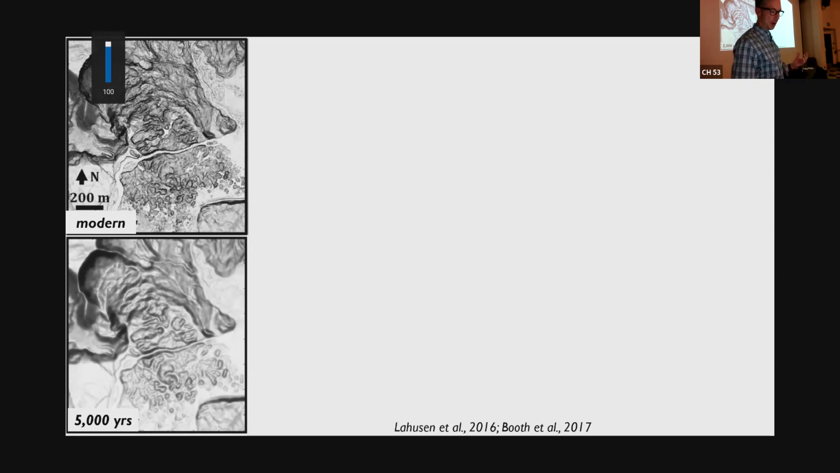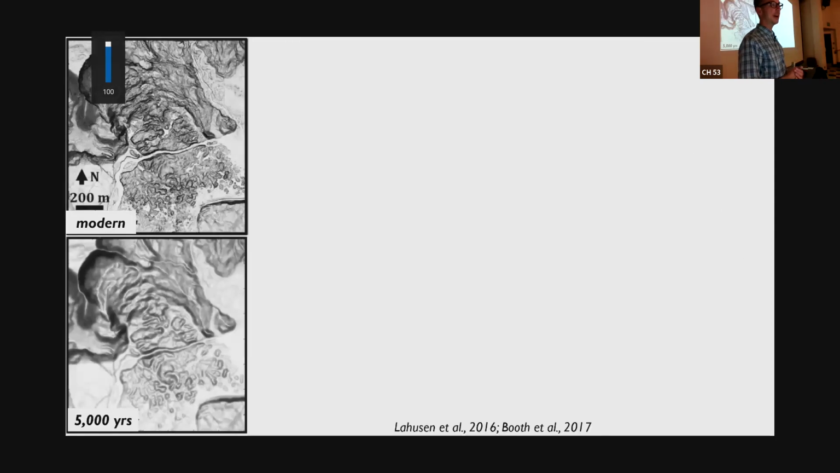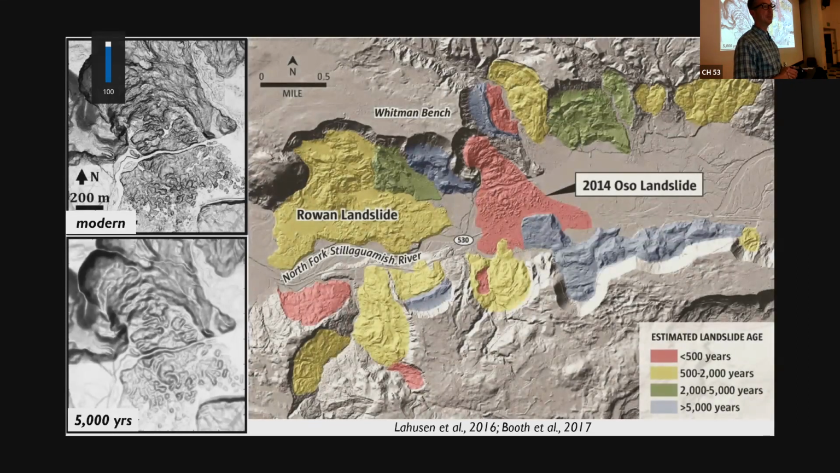So by using those carbon dates and independent measurements of how old these landslides are with the LiDAR data, Adam and his colleagues were able to apply dates to dozens and hundreds of landslides purely based on their form. And it works remarkably well. So this is the type of maps that Adam and his group generated.